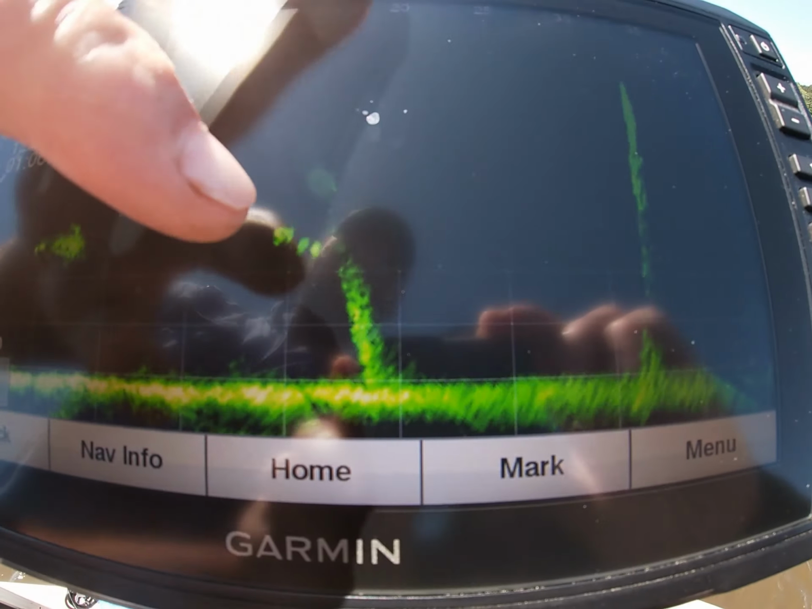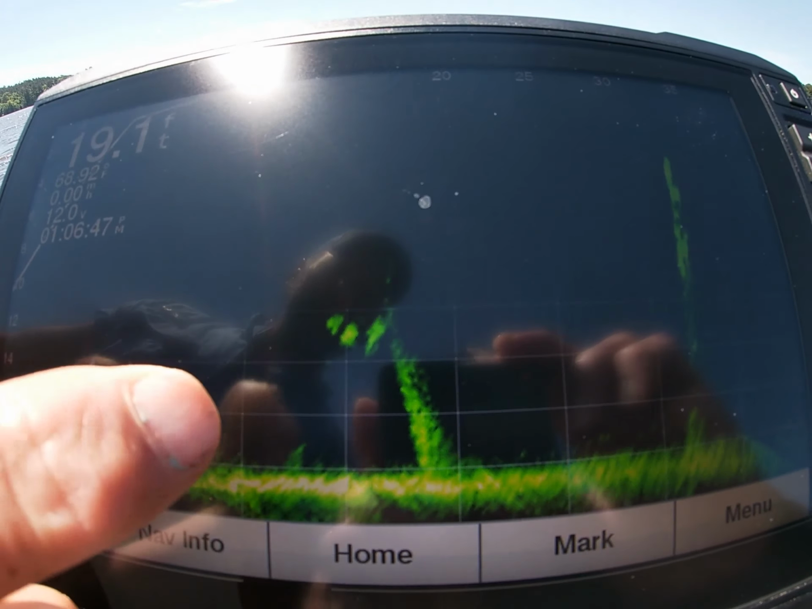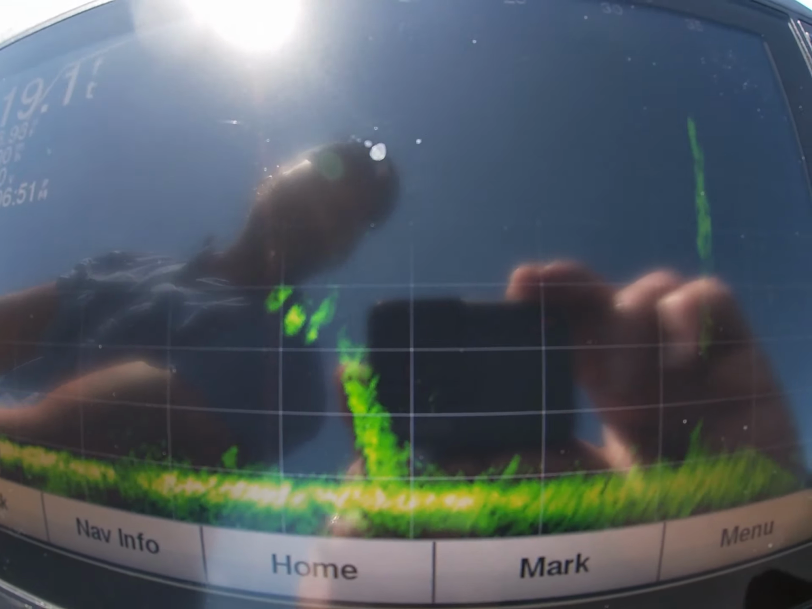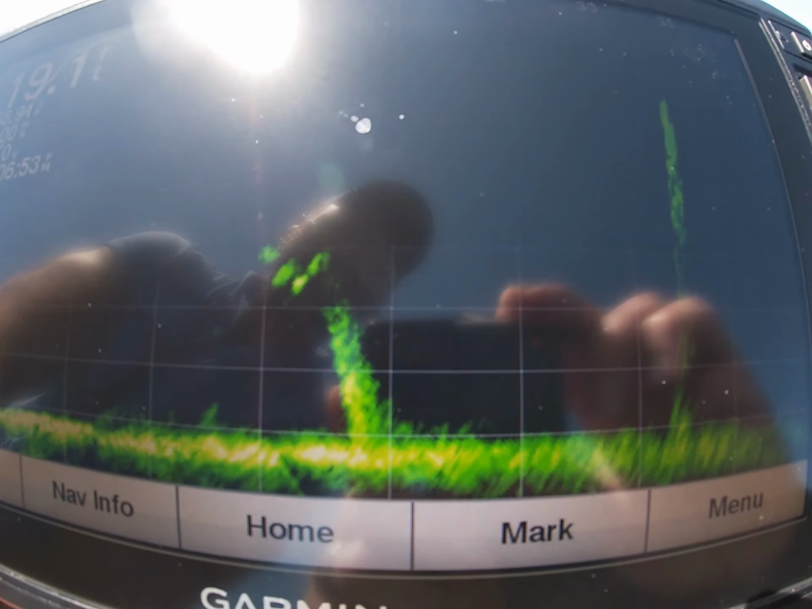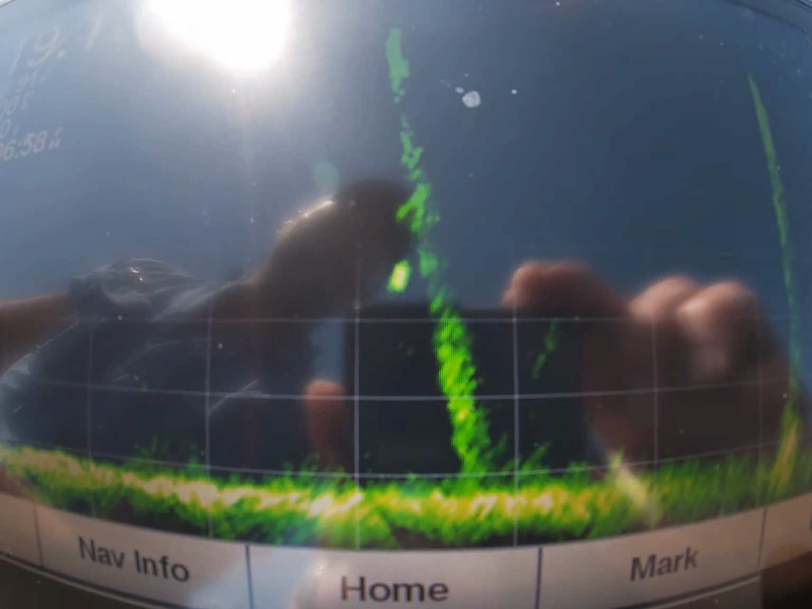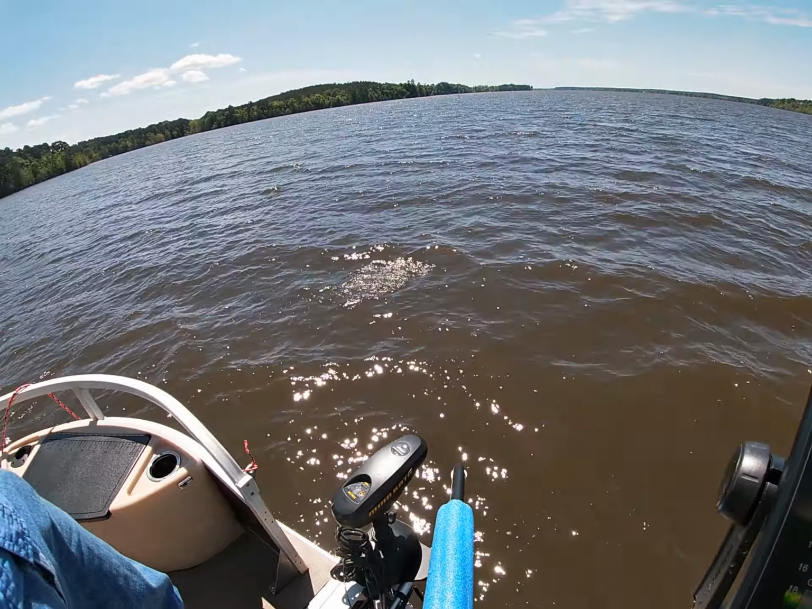Got 3 or 4 fish right here on this tree. Nice, decent looking fish. There's my jig falling in with them right there. Jig's right in there. Here comes one now. There he is right there. There he goes. All right, hopefully that other one will stay put.